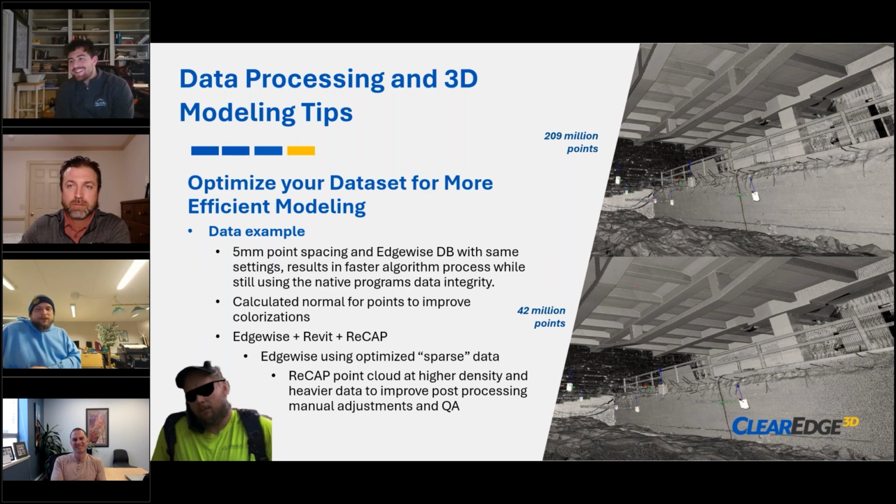Yeah, but use the 42 million point set for the modeling, where you're going to need to fiddle with it a lot. And when you're going to ReCap, for example, using ReCap in Revit, maybe put the denser cloud in there, so you get a lot more resolution when you're finalizing the product, because it's a lot easier to handle there.